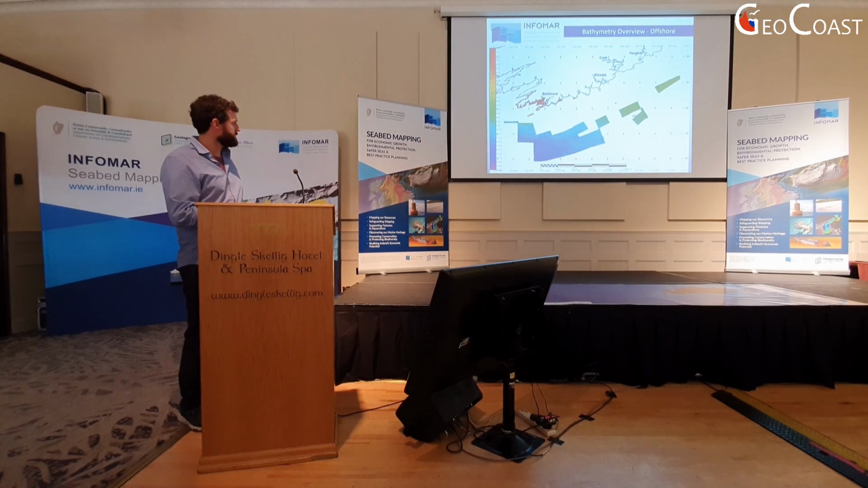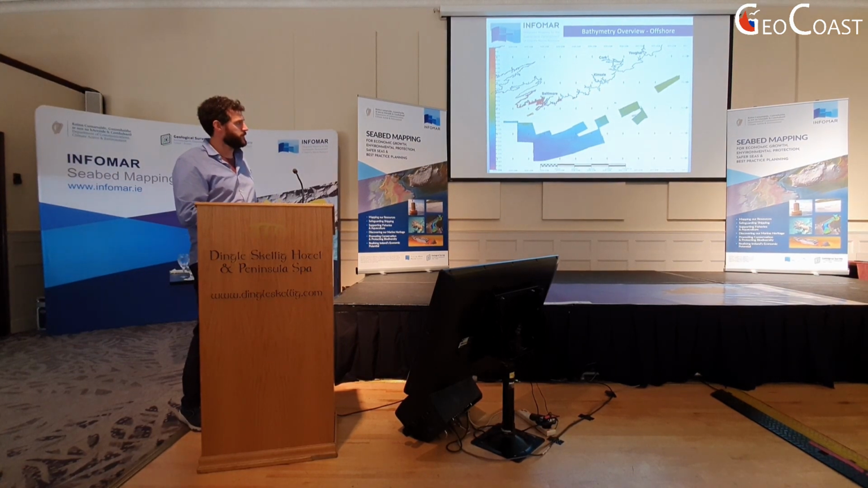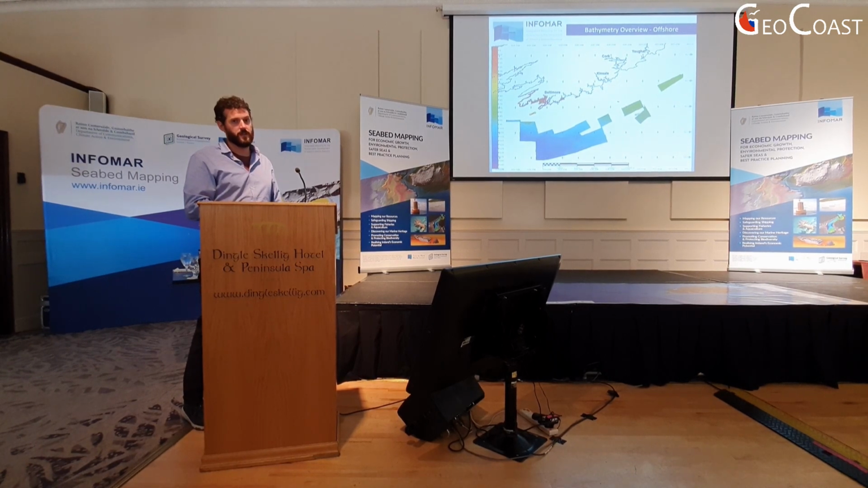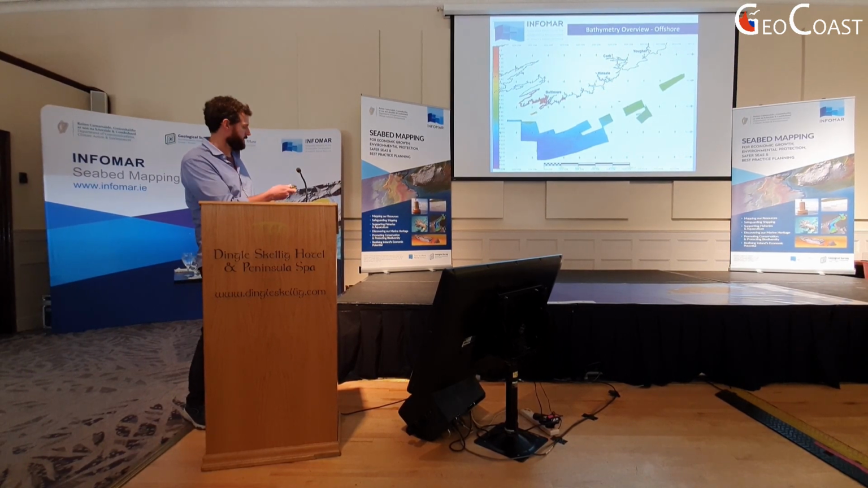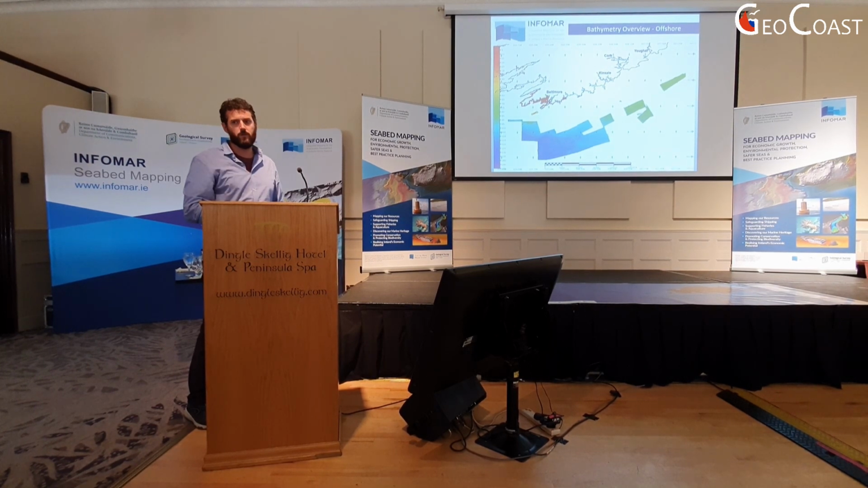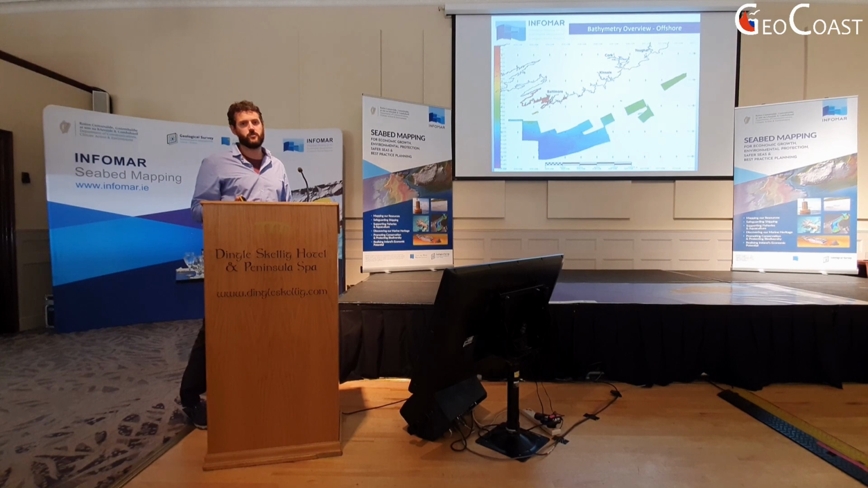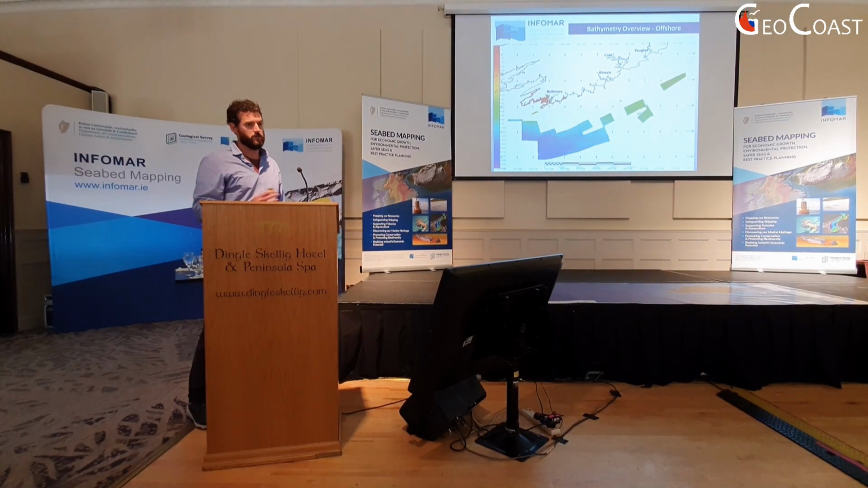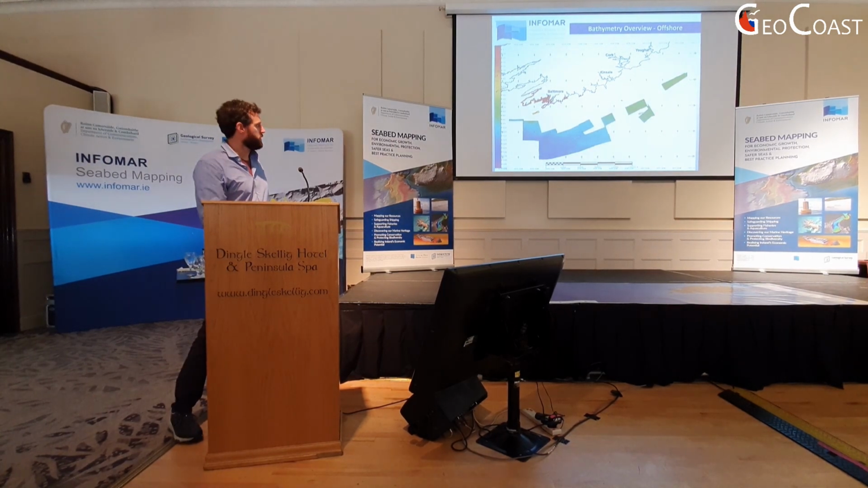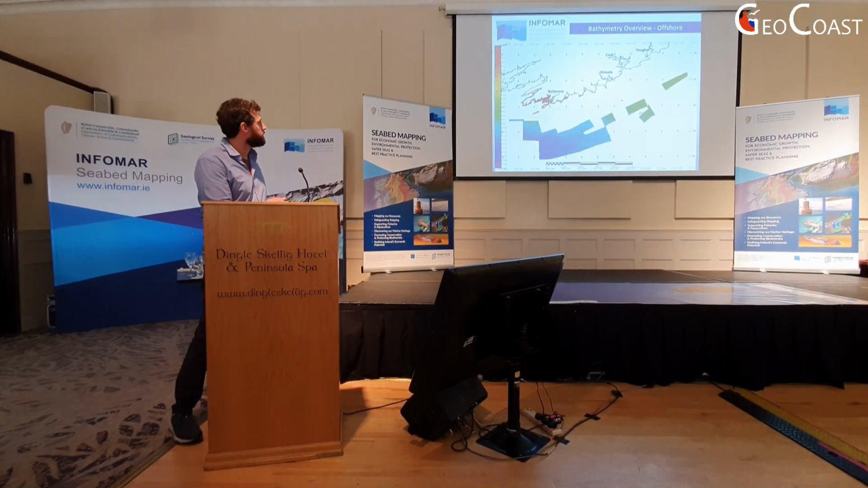So we mapped down to about 130 or 135 meters depth offshore, and probably beyond 0 meters inshore. The first scale isn't quite up there. You can see it doesn't quite match the shape of our original polygon plan, and that's the nature of inshore mapping. Once you get out there, best laid plans and all that. It's always different with tidal patterns and currents and weather. You really have to go where the weather allows you at different times.